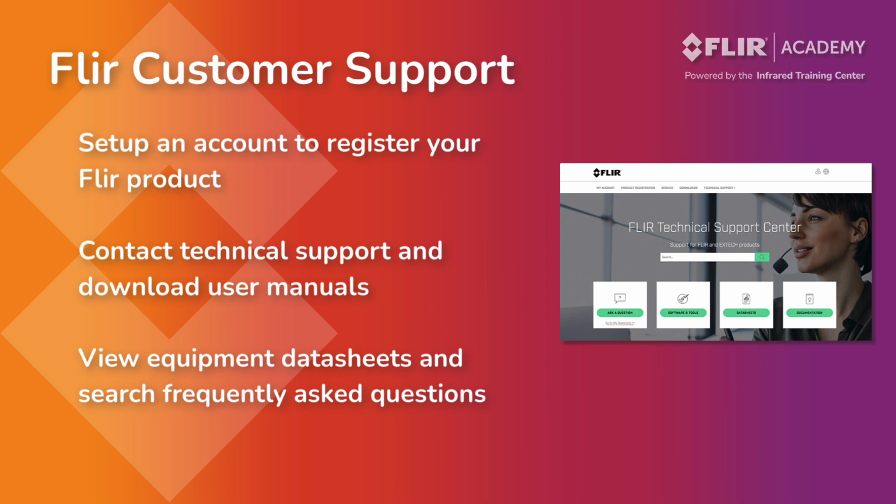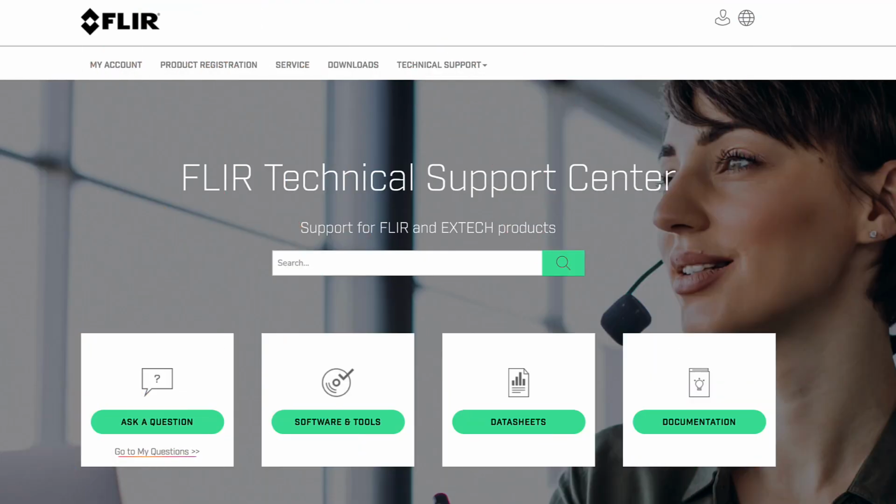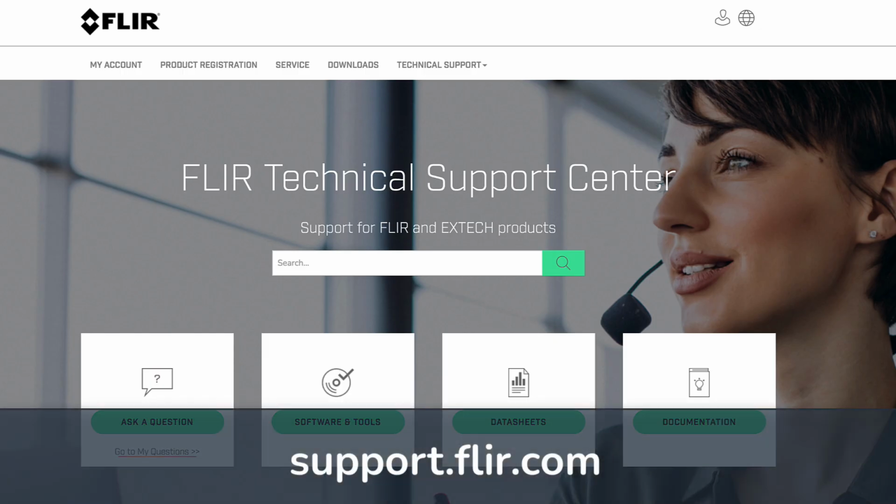Whether you are using Ignite or Asset Link, thermographers should first register and establish a user account with the Flir support website to get started. This support profile works universally for all Flir products and services. To set up your account, open a web browser and go to support.flir.com.